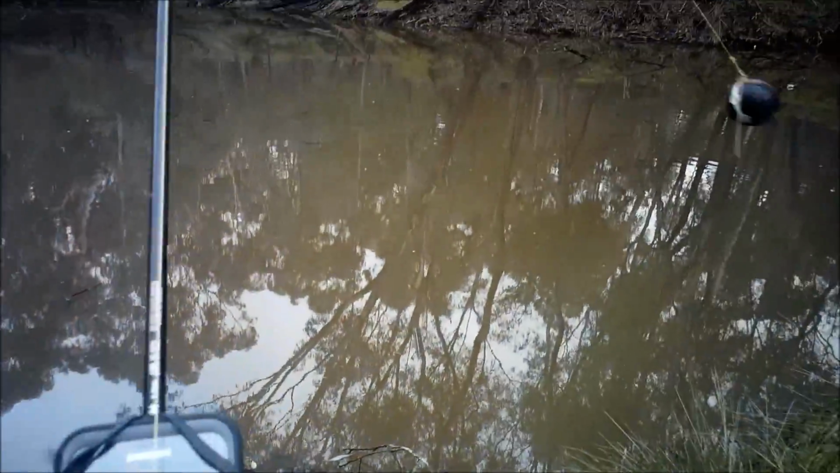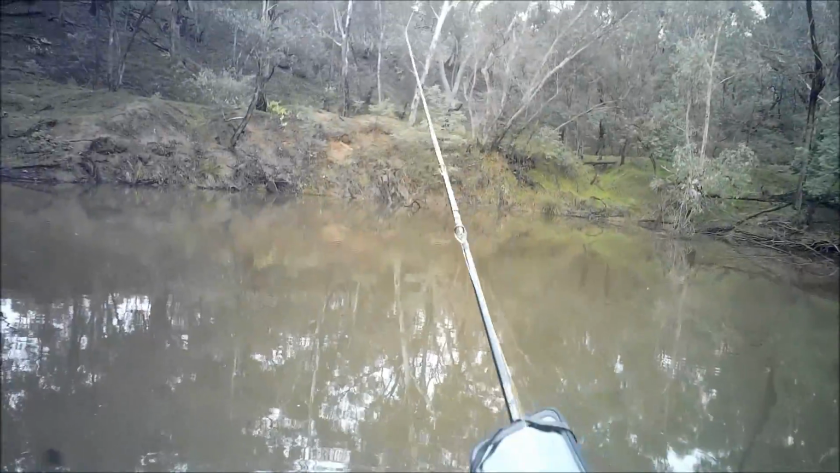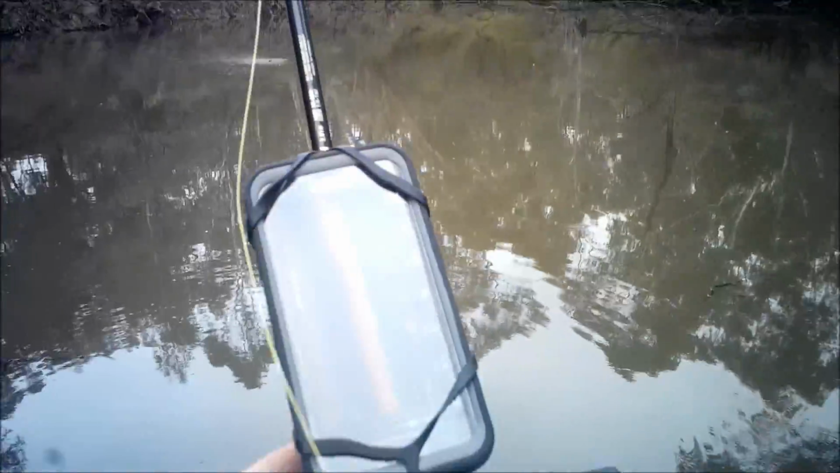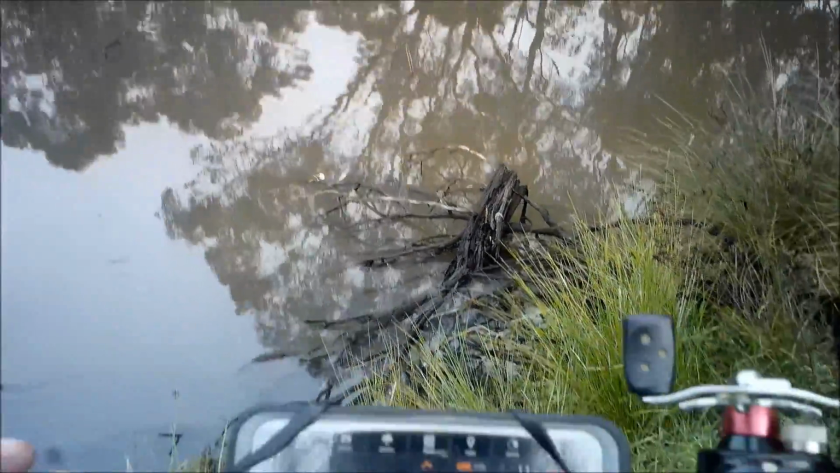Let's give it a cast out. I'm not expecting there to be too much on the bottom. Now, I'm going to put my hand over the phone. I don't think I need to, but I'm going to anyway. Right, that's out in the middle. How deep is it? Well, there you go, it's only about 15 feet. To be perfectly honest, I expected that to be about 100 foot deep.